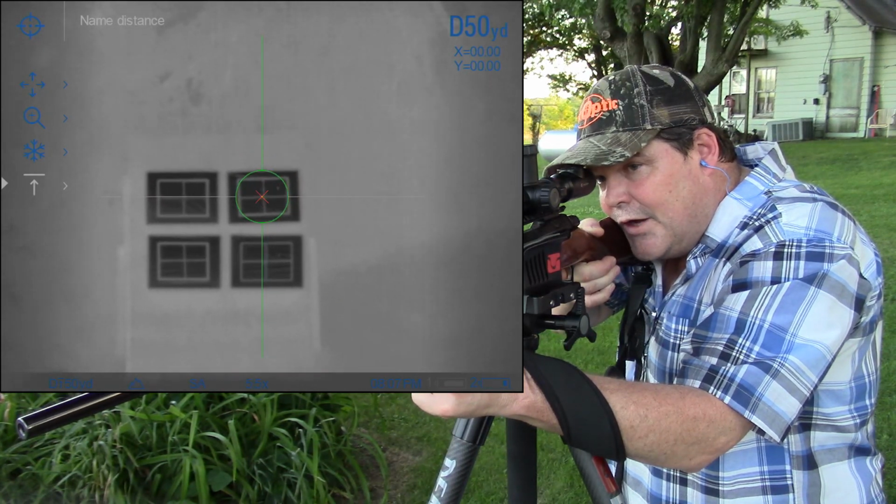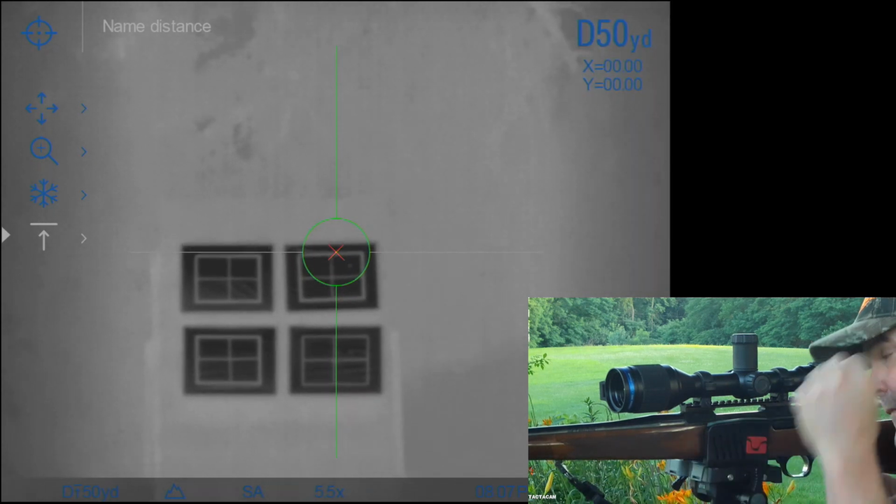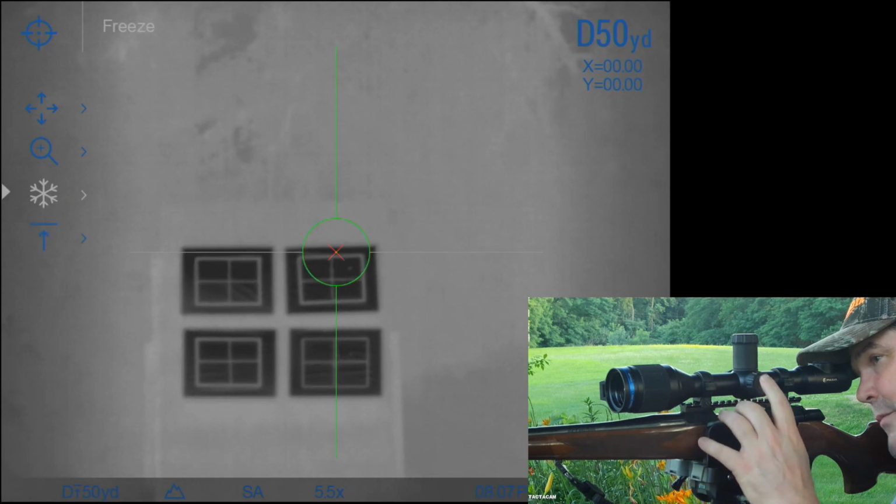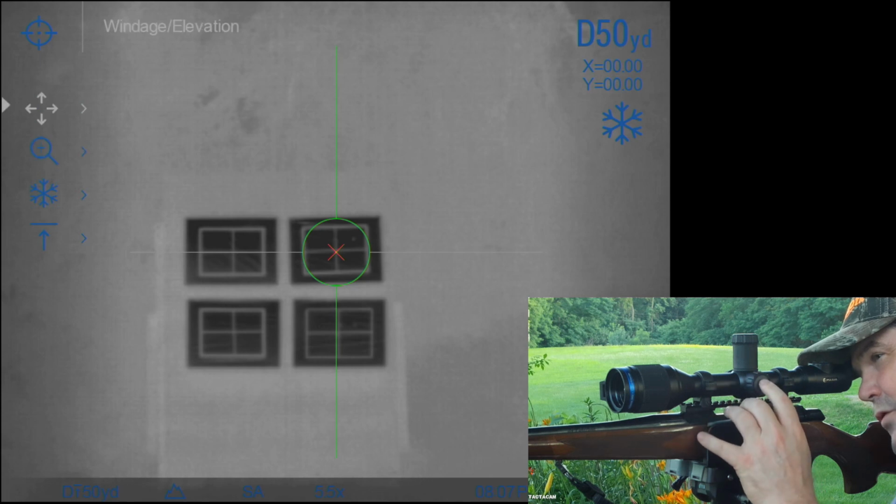Okay, so I went ahead and shot, and you can see we aimed right there, and our bullet impact was up here. So pretty simple to understand. I'm going to come up here to make things a little simpler. I'm going to go ahead and do the freeze frame on it. So you can see now I've frozen that relationship. I might be a little low, but it won't hurt us.